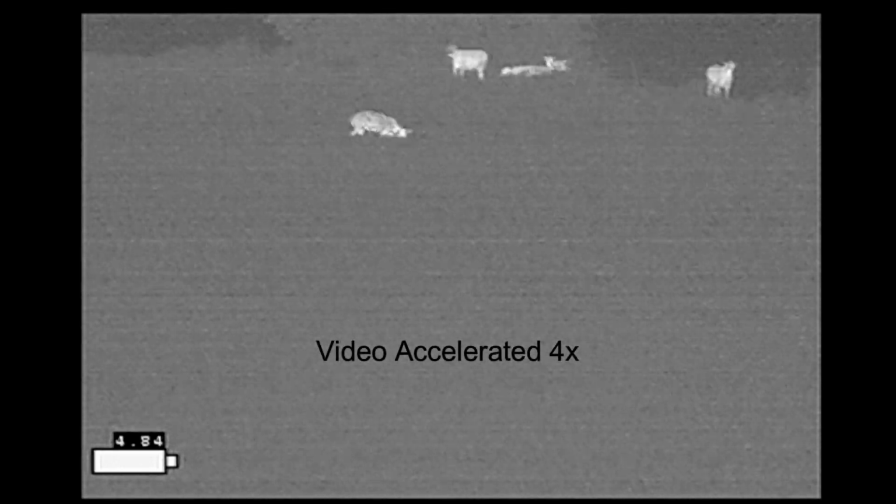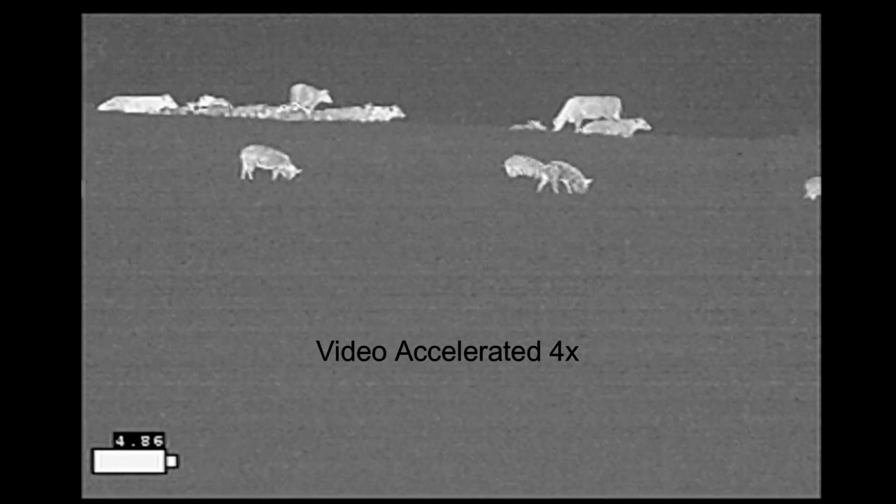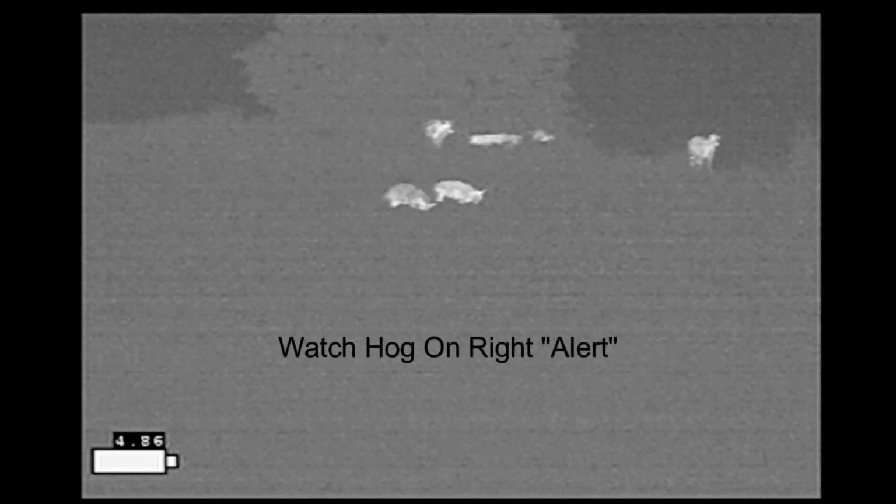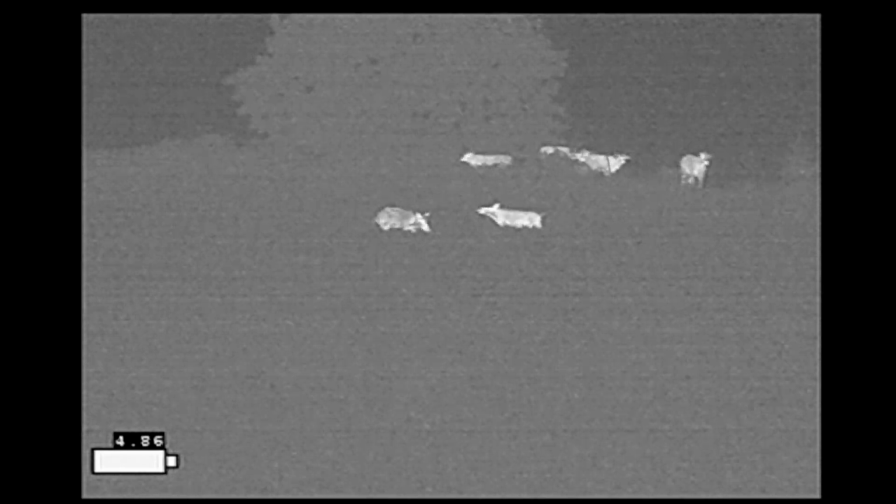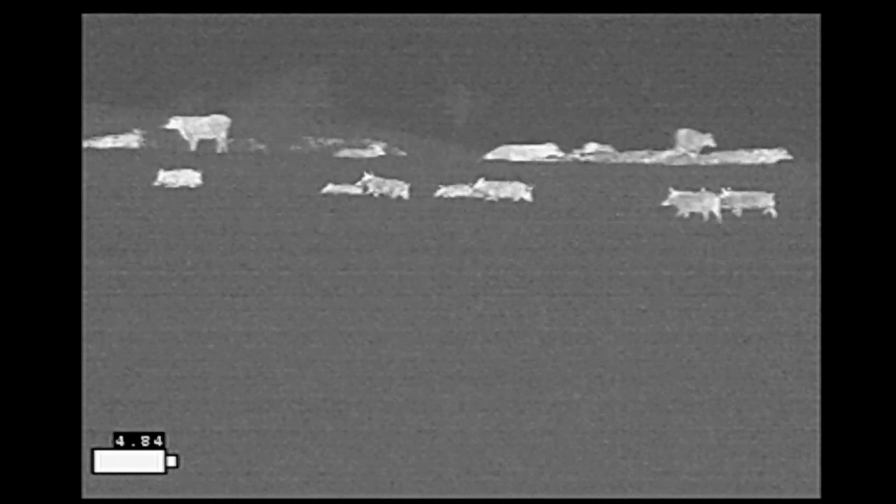And it only takes about a minute before the hog on the right hand side takes notice. Watch what happens right here. That hog alerts, tells the next hog, and together they run and tell the other hogs, and that ends my hunt.